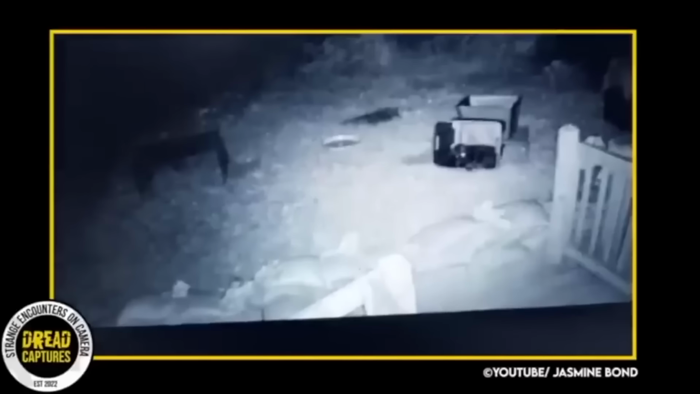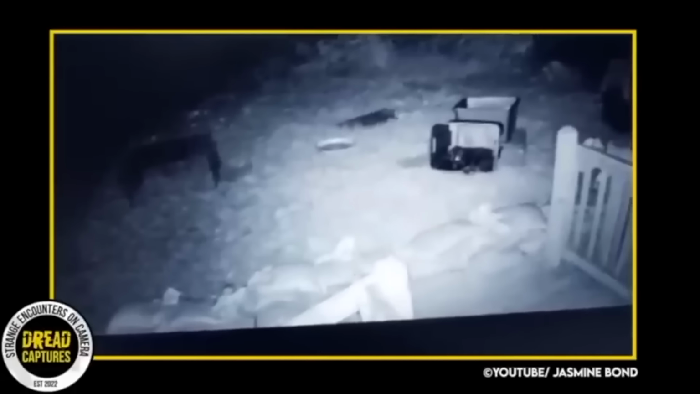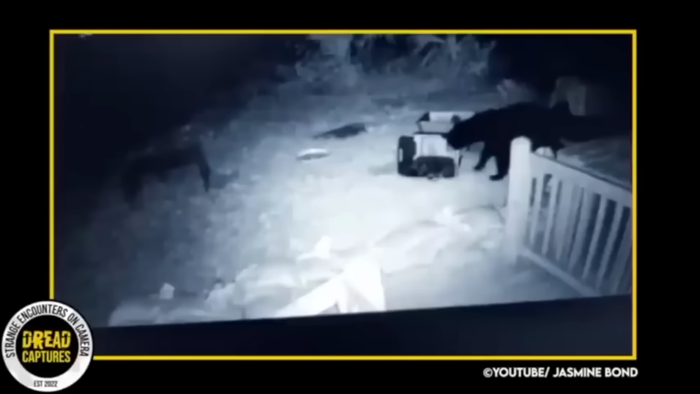This outdoor security cam shows a cat just cleaning itself in a bin. He's just relaxing, but the camera also catches something else creeping up on this cat. A bear comes into frame and takes a little sniff of the cat, and it looks like it lightly and gently caresses the cat's paw. Once the cat realizes this is a massive bear inches away, he bolts. It actually looks like it scares the bear more than the cat.